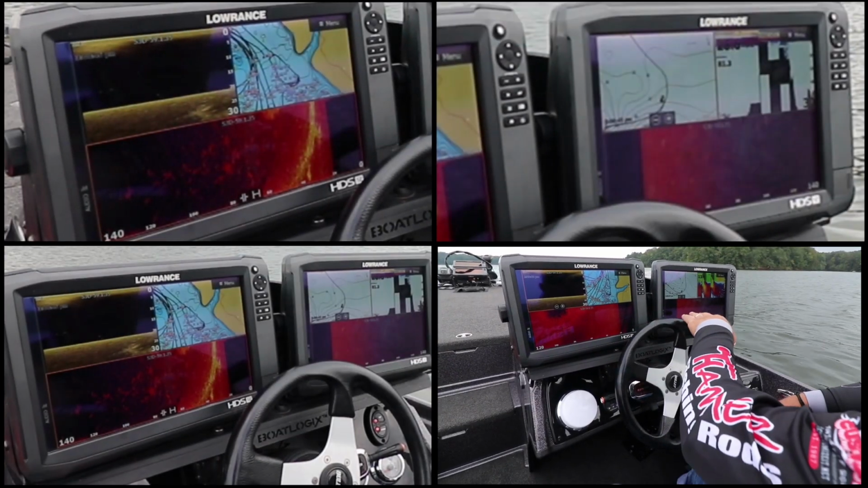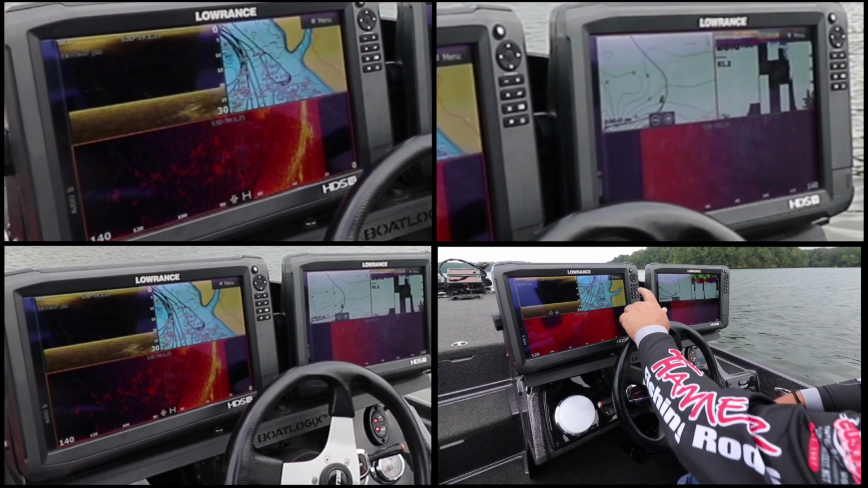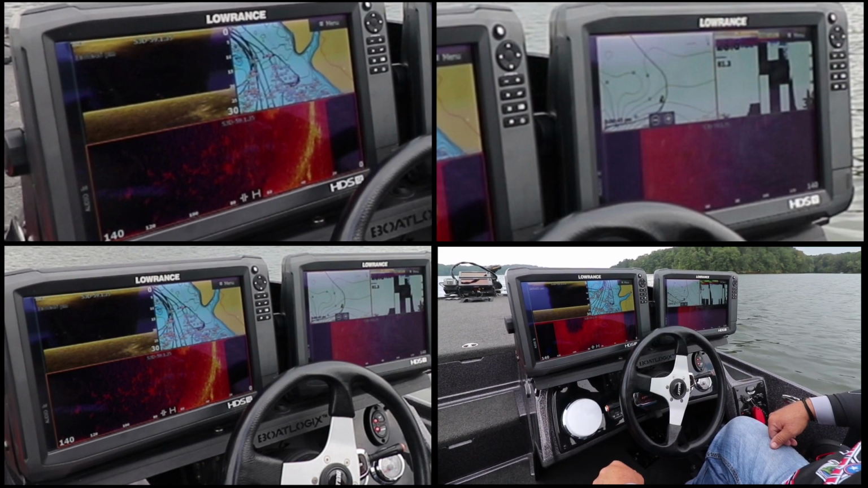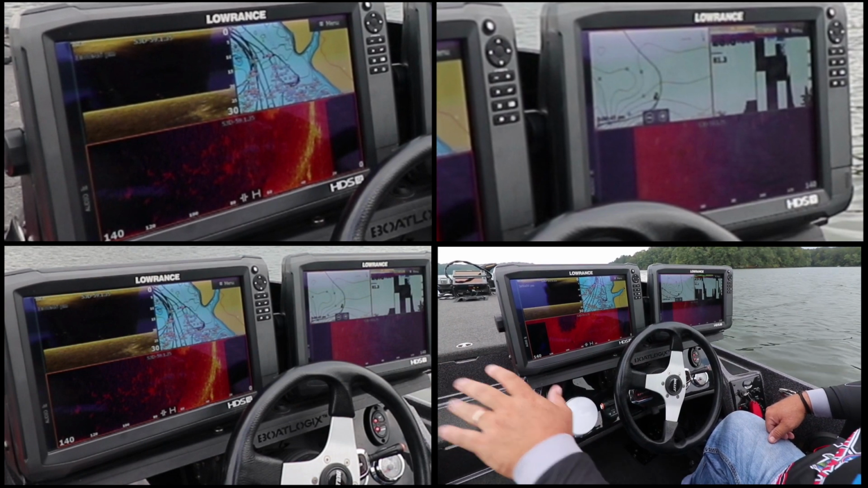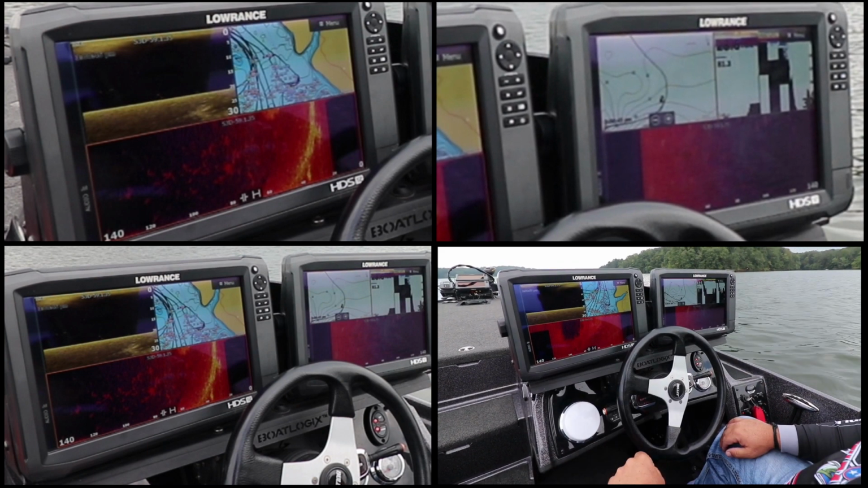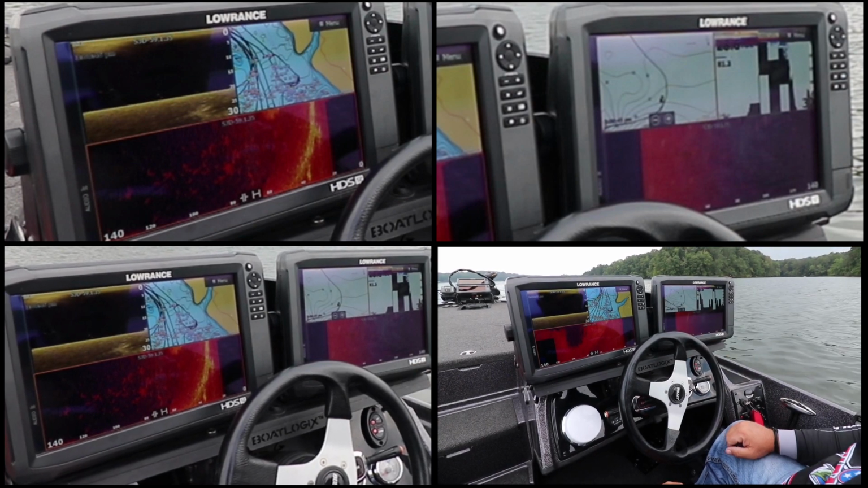What I'm doing here on my HDS 12 carbons, I've got side imaging shooting right now at 120 feet to the left, but all I've got to do is just touch the screen. Now I'm shooting 140. That's where I run most of it. I've got 140 feet to my left, 140 feet to my right. This is my right, this is my left. This is my down imaging. I've got a map that's zoomed out further, and I've got one that's zoomed in.